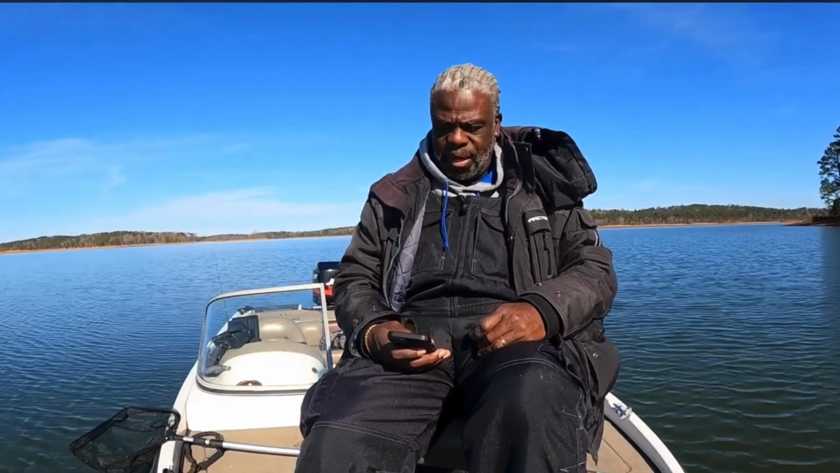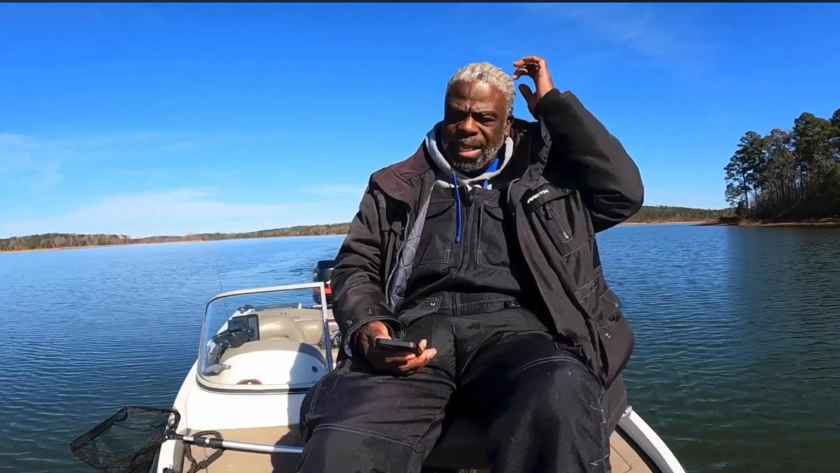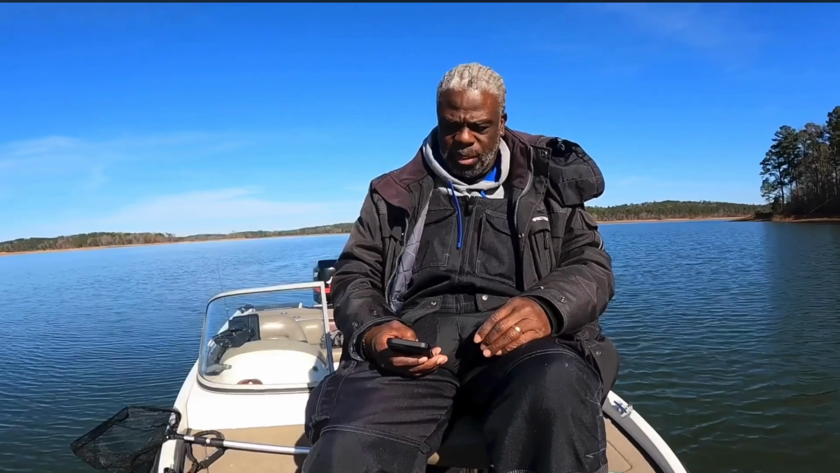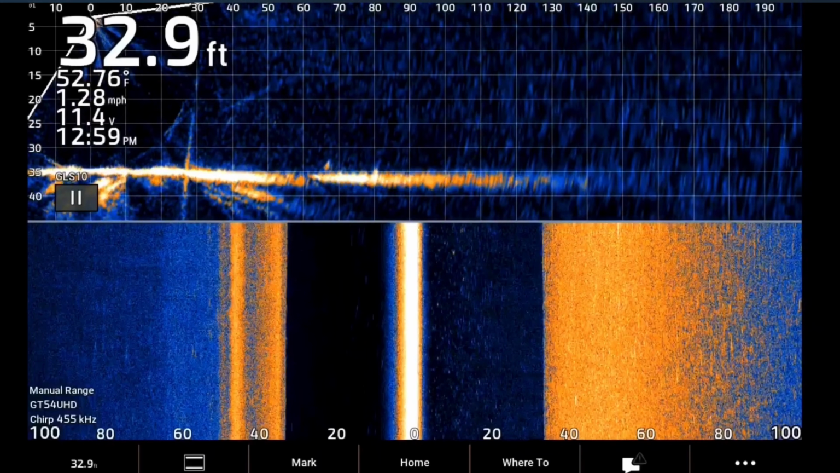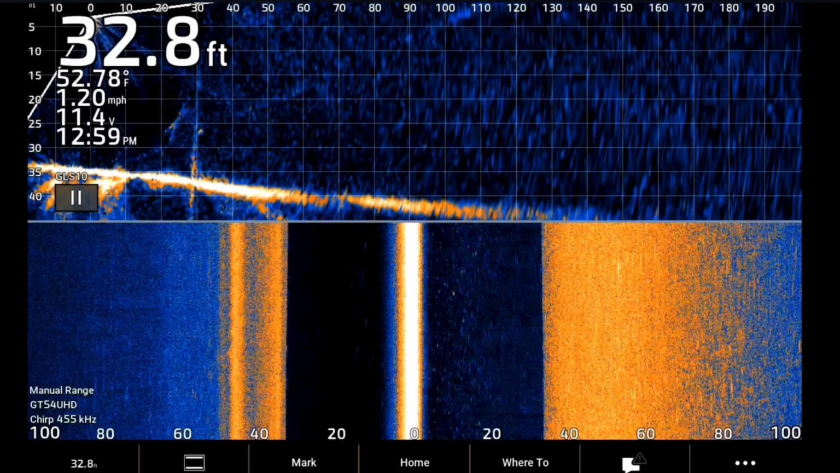Because this is a new area to me, I'm going to do some scouting with my Livescope. This is how I scout unfamiliar territory with my Livescope and my Sidescan, so that as I'm trolling and I'm looking for things on my Sidescan or on my Livescope, you know, you could do a split screen and you can do both.